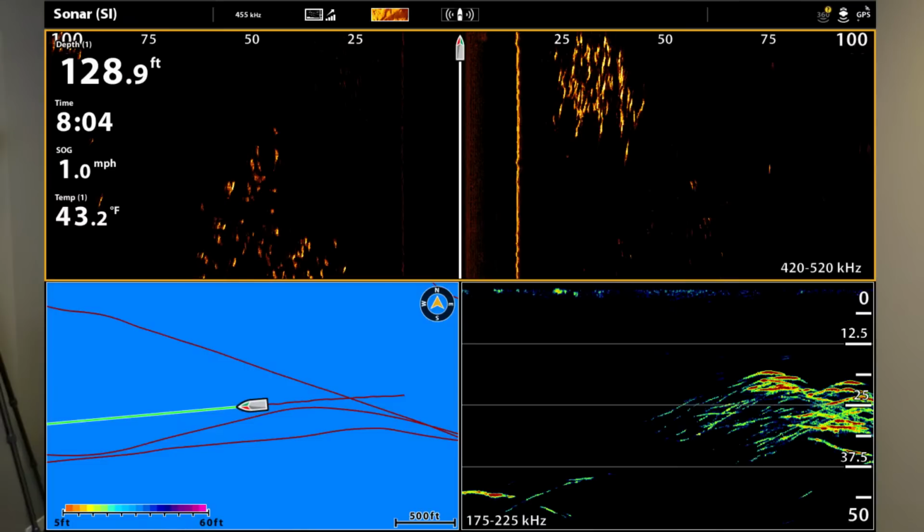What do you do to catch them when they're moving around the boat? Put your stuff out back further, further away from what they're moving from. Yeah, Justin, that's why we push lines back sometimes 100 to 200 feet behind the boat.